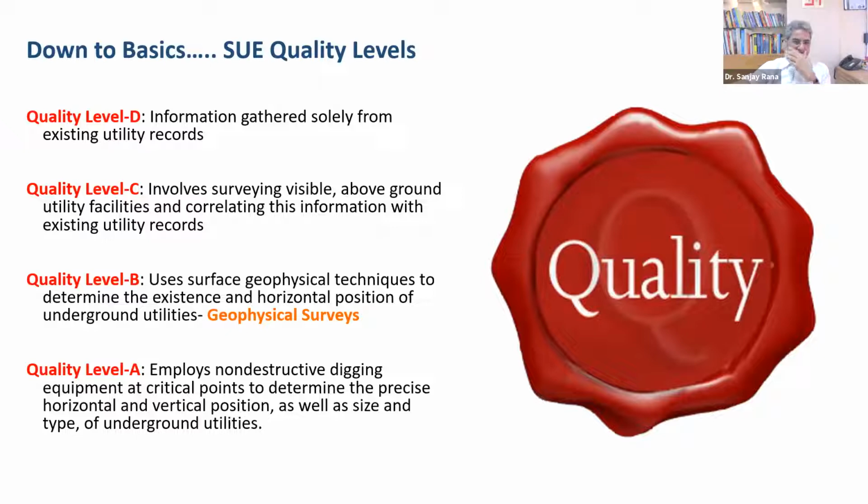Now, quality level B is where the entire process deviates from what was traditional. In quality level B, you use surface geophysical techniques to determine the existence and horizontal position of underground utilities using geophysical surveys. This is where it deviates from the tradition. And then comes quality level A, which employs non-destructive digging equipment at critical points to determine the precise horizontal and vertical position, as well as the size and type of underground utilities.